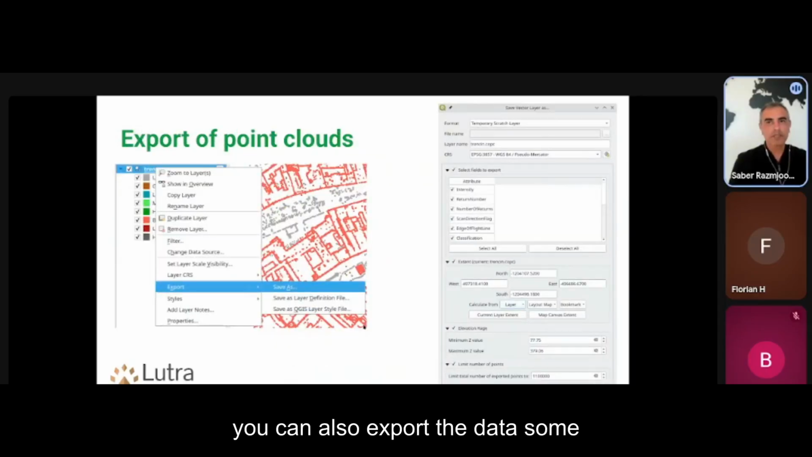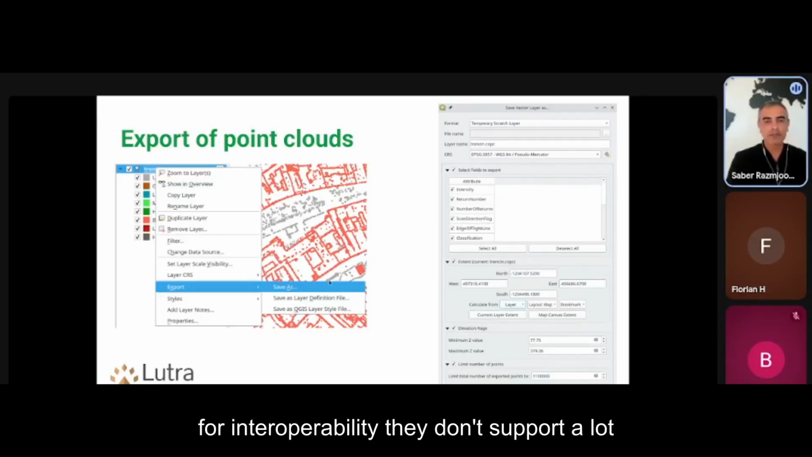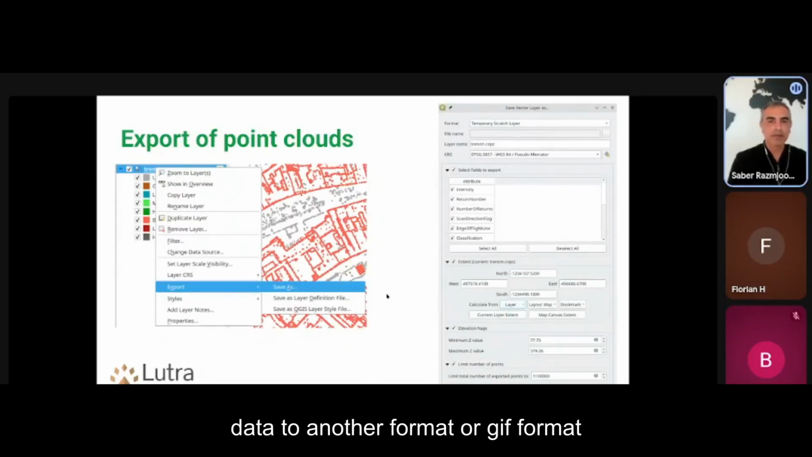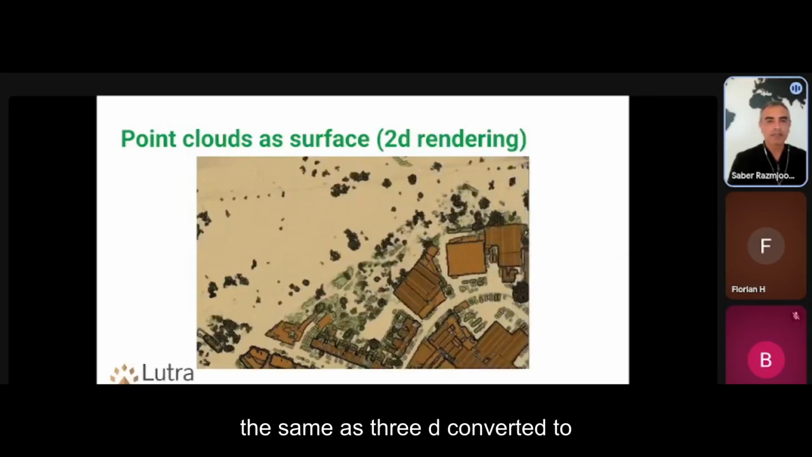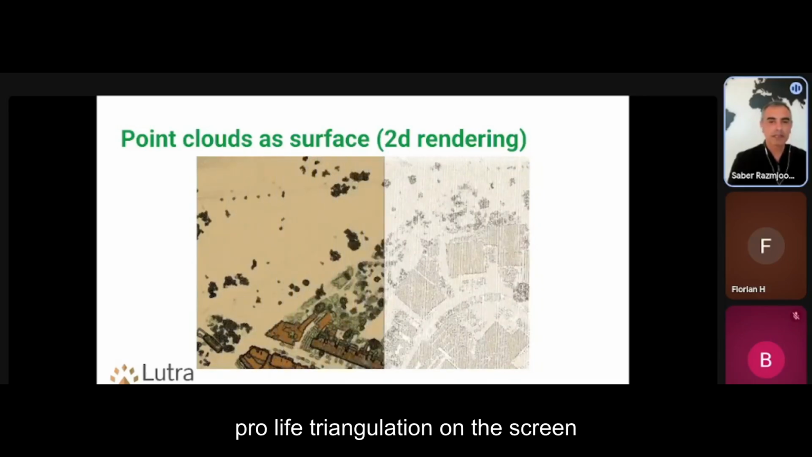You can also export the data. Some people still love shapefile or DXF, and their other software for interoperability doesn't support LAS or COPC, so you can select a subsection of data or filter data to another OGR format. Again, in 2D rendering, you can do the same as 3D, converting it to represent your points as a surface through live triangulation on the screen.